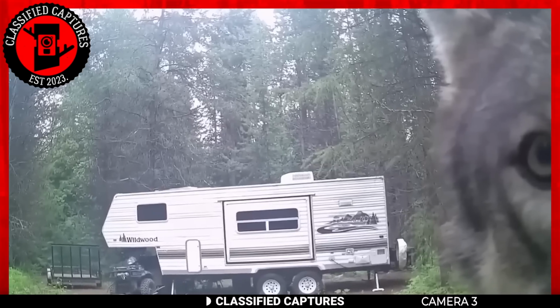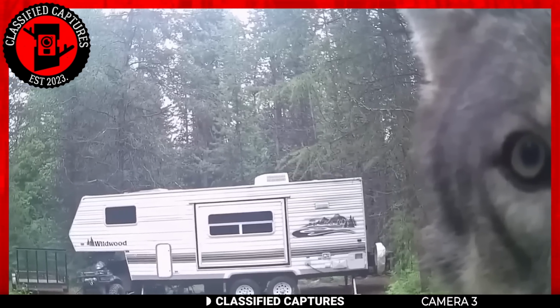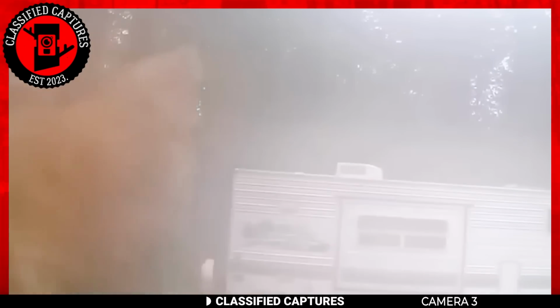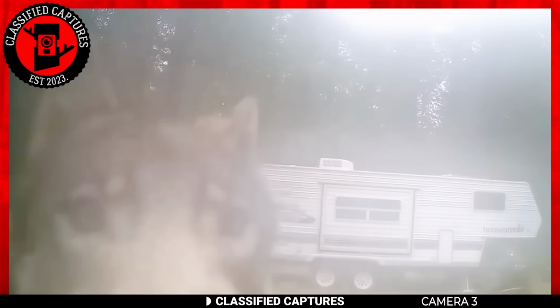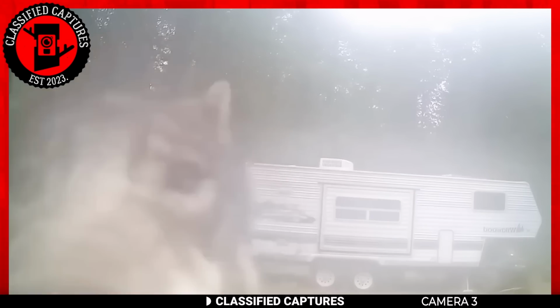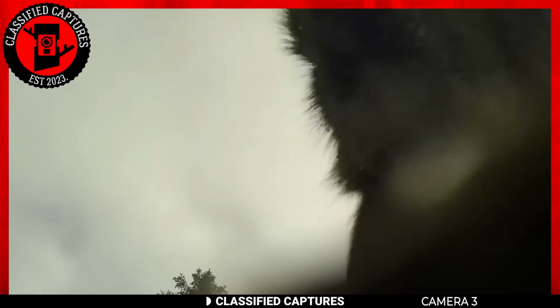Speaking of creatures taking an interest in trail cameras, have a look at this footage. The footage starts with a caravan or camper in view, but that's quickly interrupted by a canine or dog. On second thought, it's actually a wolf. It starts by licking the trail camera, and the actions immediately get aggressive, and within a few seconds it becomes apparent that the creature is very interested in tearing the camera apart. It even picks up the camera and walks away from the scene.